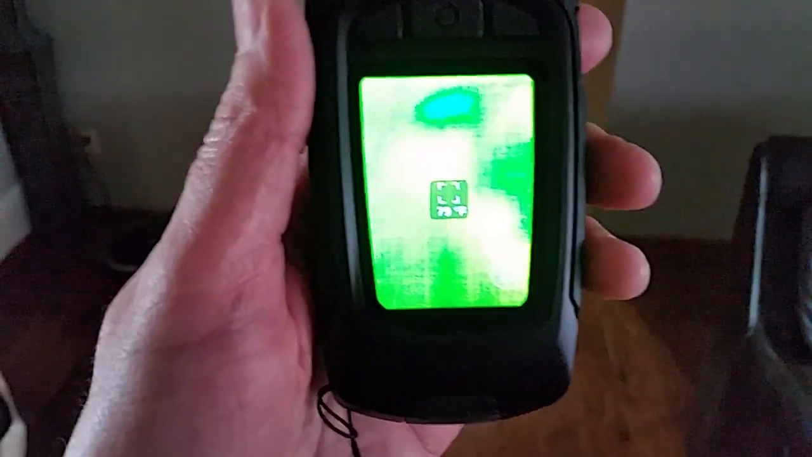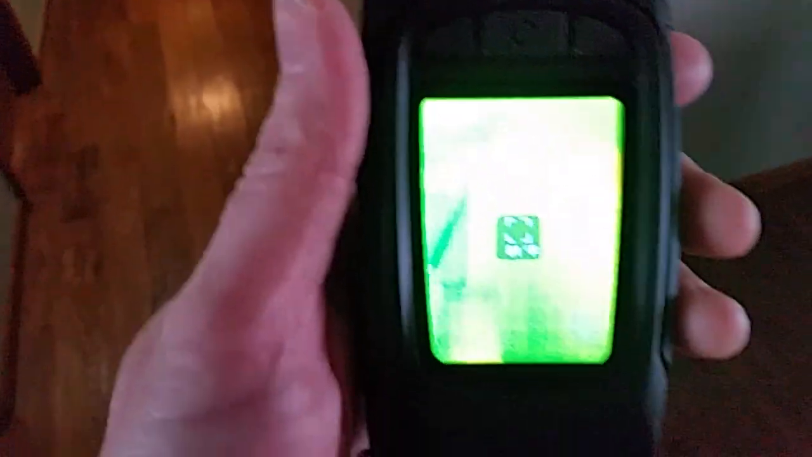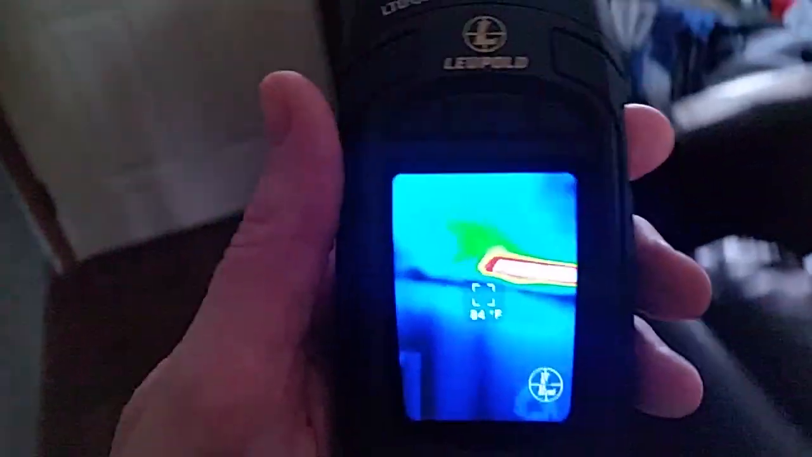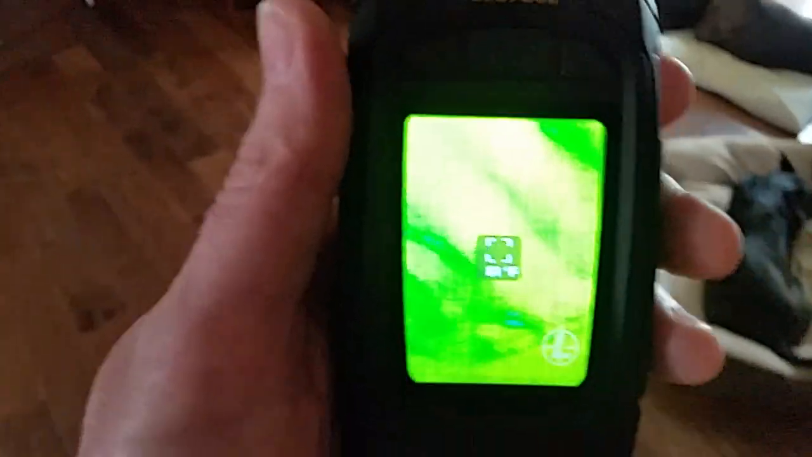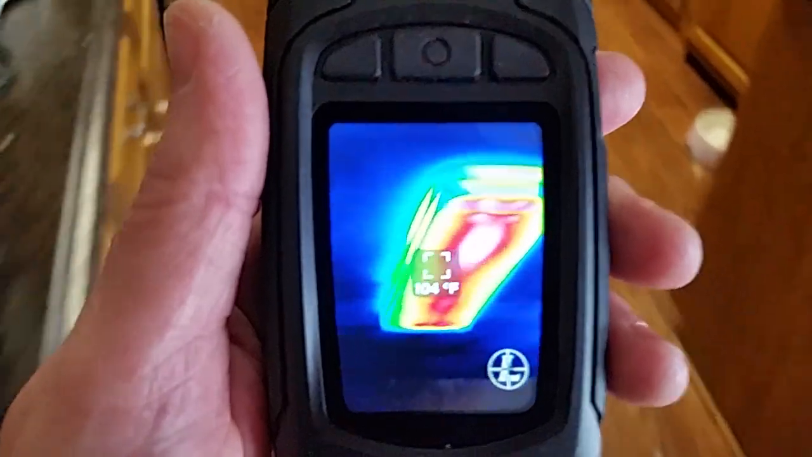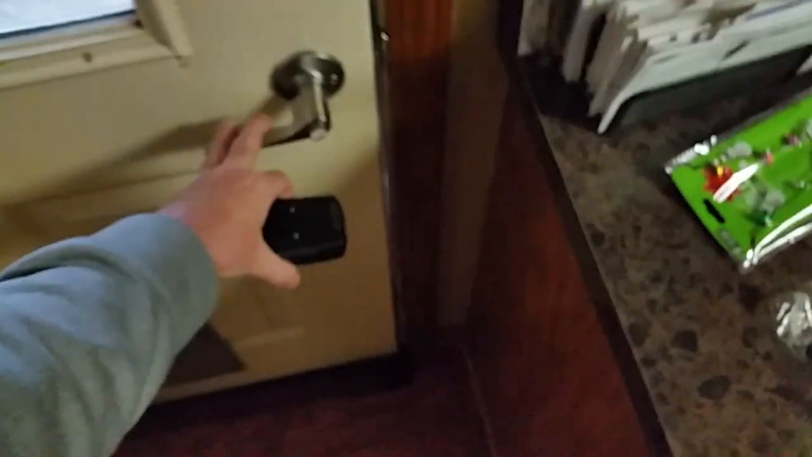I've been able to follow the dogs around and follow my own footsteps around with this, and actually see paw prints left behind by the dogs as they're walking around. It's that sensitive. You can follow behind the dog and see everywhere they've stepped, and you can do it with human footprints as well. It's that sensitive.